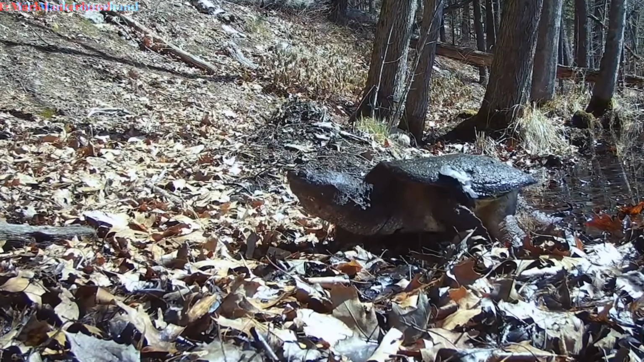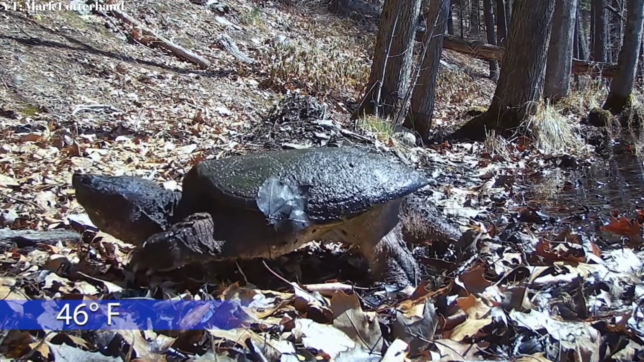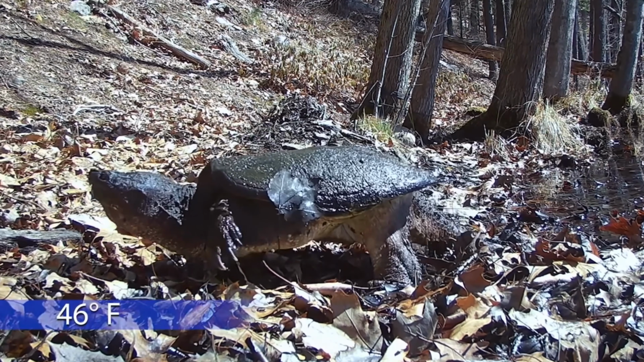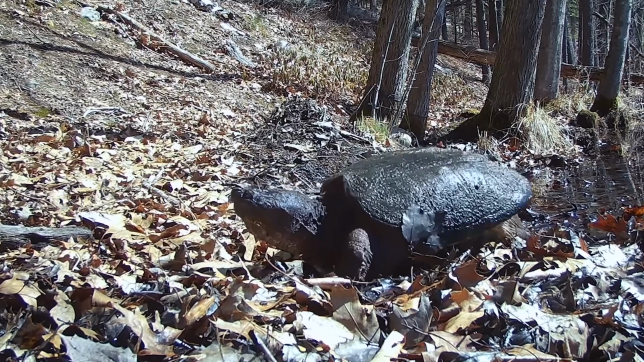Taking a look at a crazy piece of footage coming from Mark Lauderhand on YouTube. He set up a trail cam last March right on the edge of a pond, in hopes to capture a specific predatory animal, and sure enough he got exactly what he asked for. Crazy up-close footage of a snapping turtle is seen. It slowly wanders through the leaves, making its way to a neighboring pond.